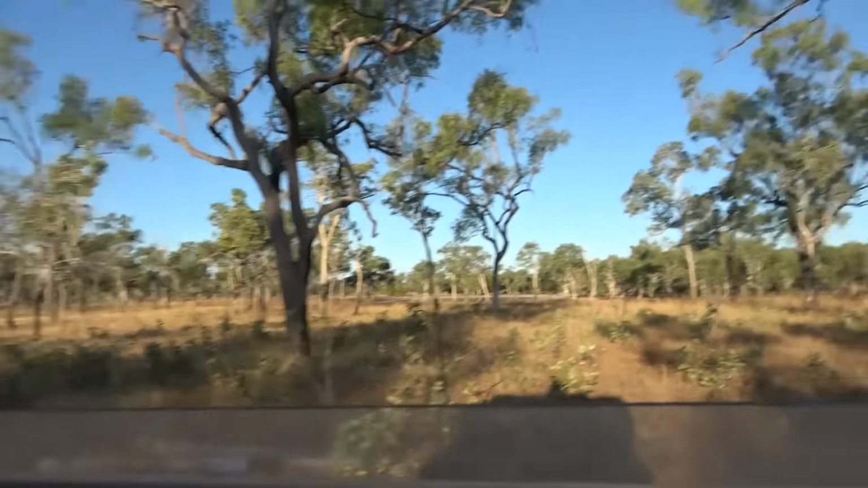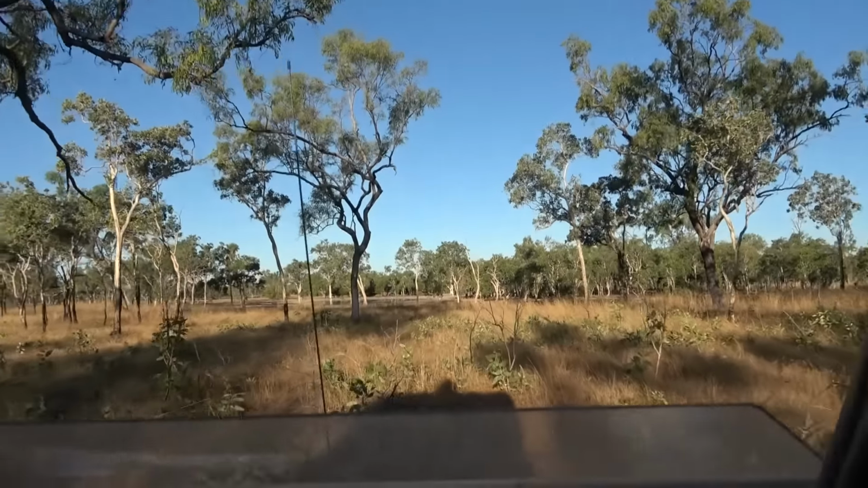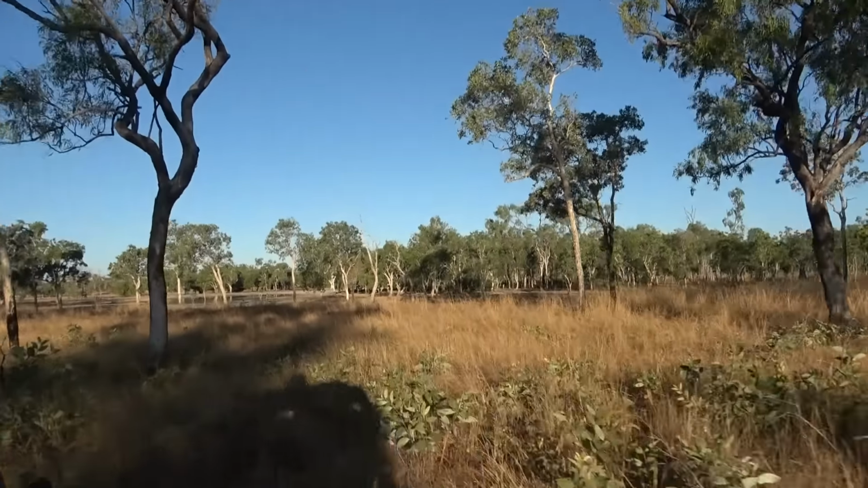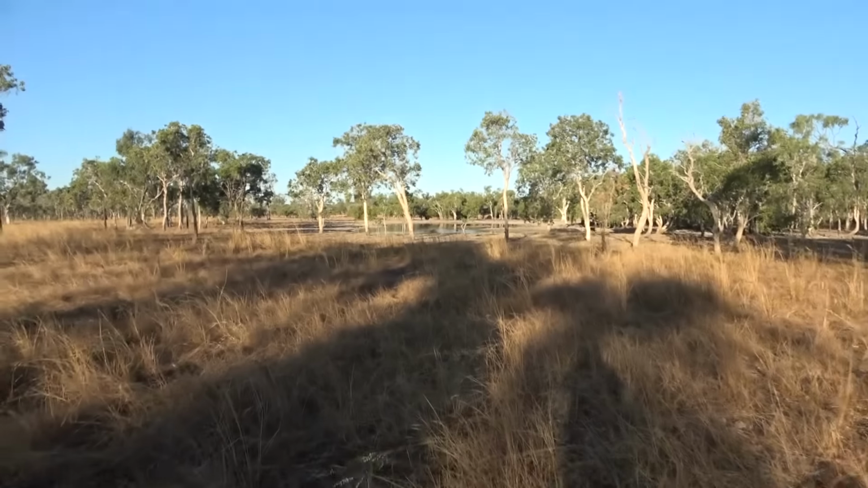As we approached the first waterhole, Rocco and Ruby jumped off. Then in the distance we spotted a boar in the water. Oh yeah, there's a pig in the water. Stop, let me out. Yep. You're going to run past and over. Got it? No.